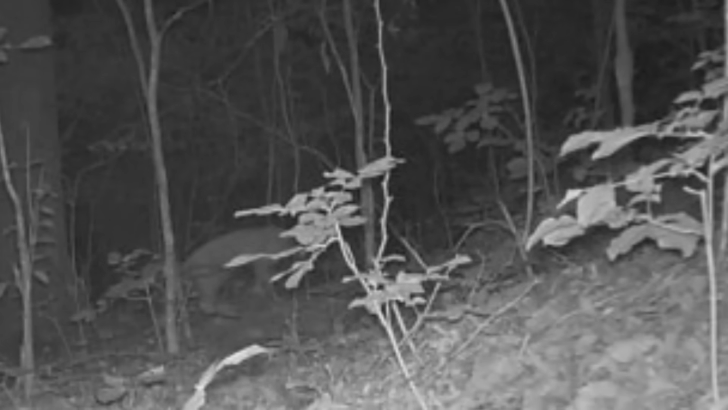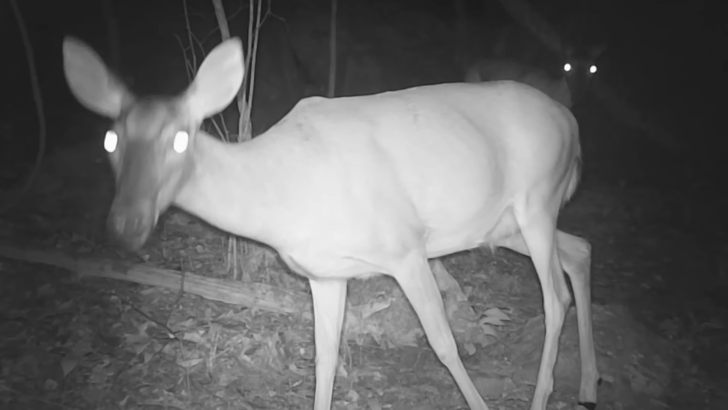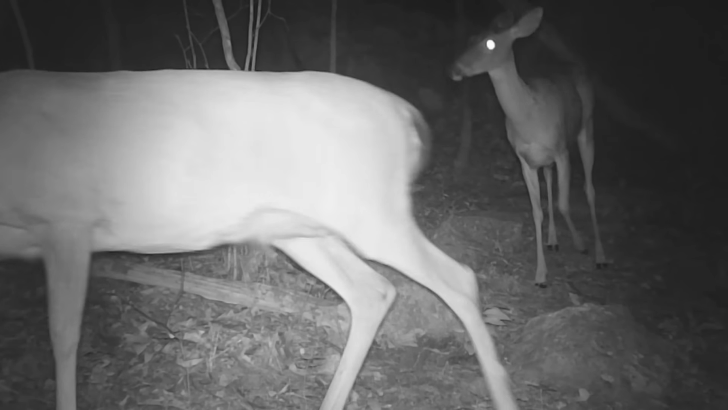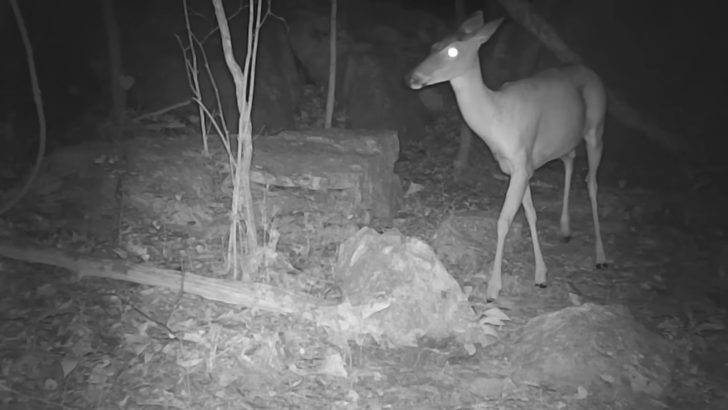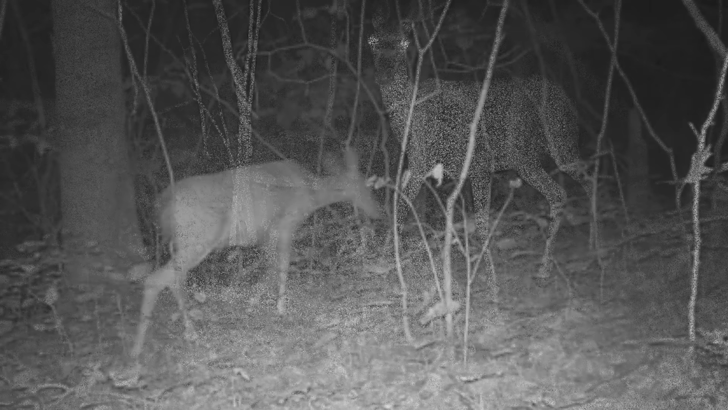And there's a little rabbit. You know they live hard. All these predators after them. But they're still here too. But there's old Billy Bob in the background. He's so elusive going up the ridge, but they're there. And there's some does passing through at night. They're cautious though.